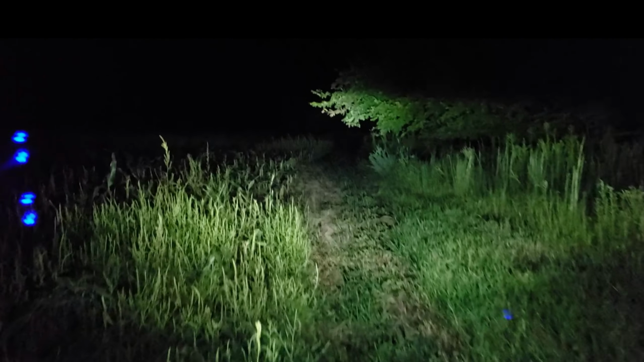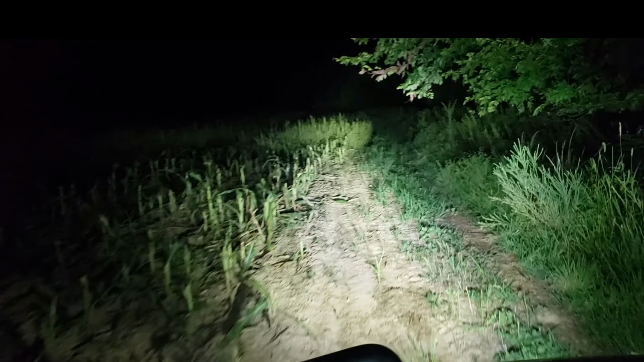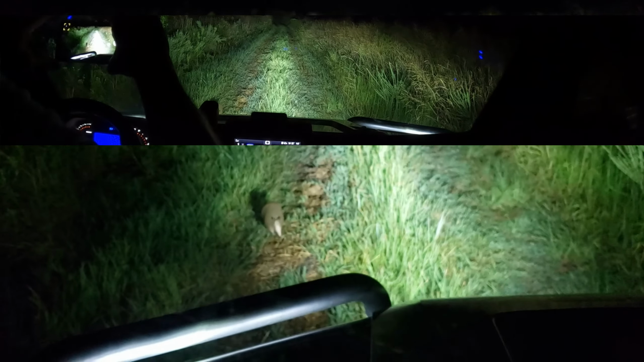There's the low beams, there's the high beams, and there's the floodlight. Right here. Jeez, we got an armadillo right there.